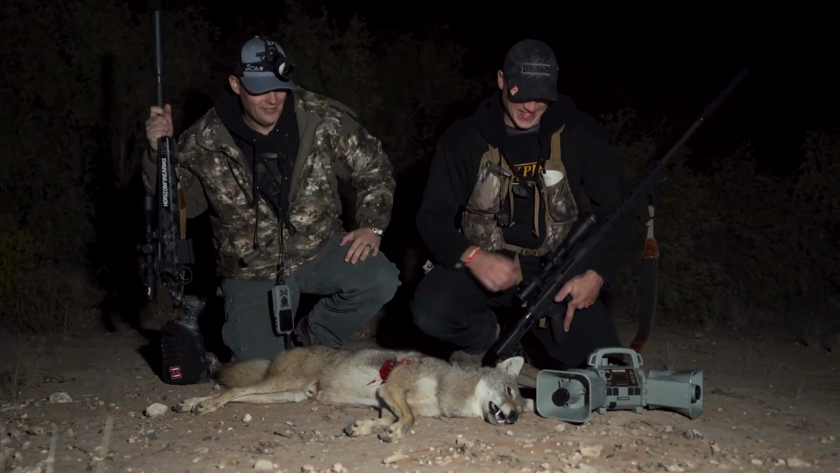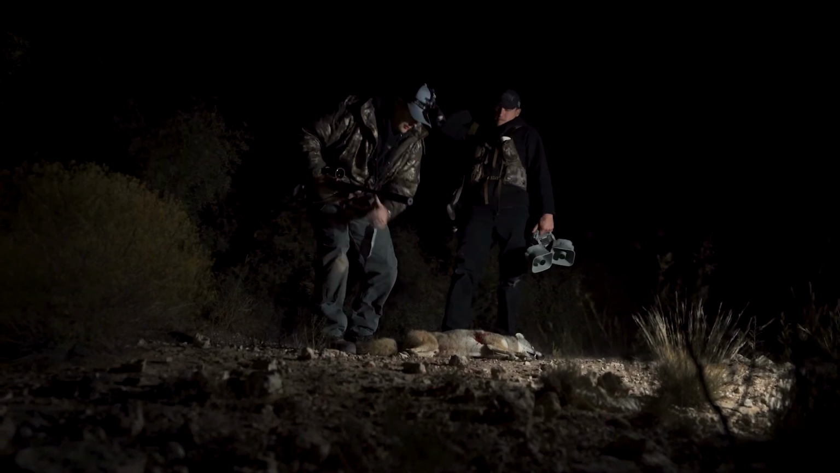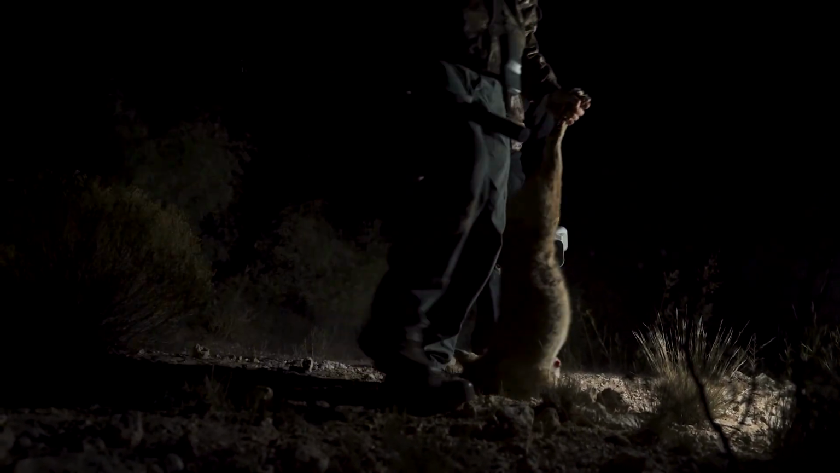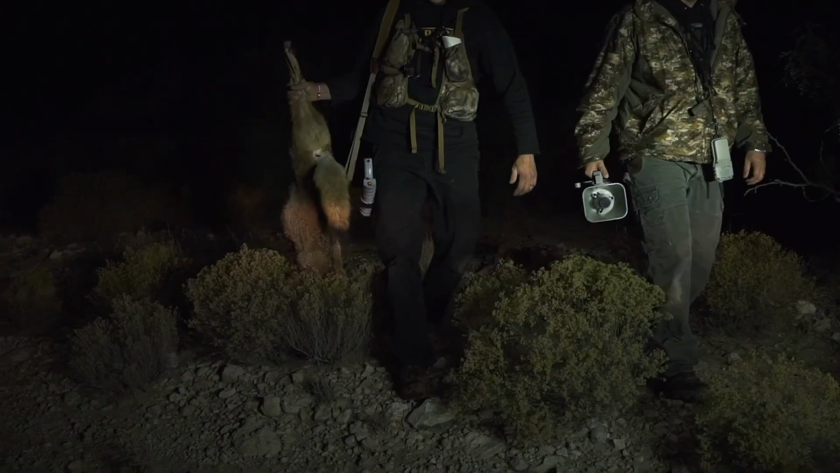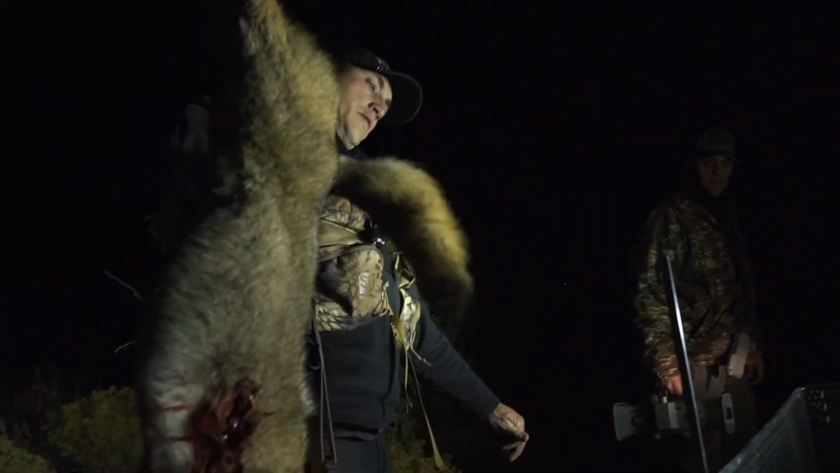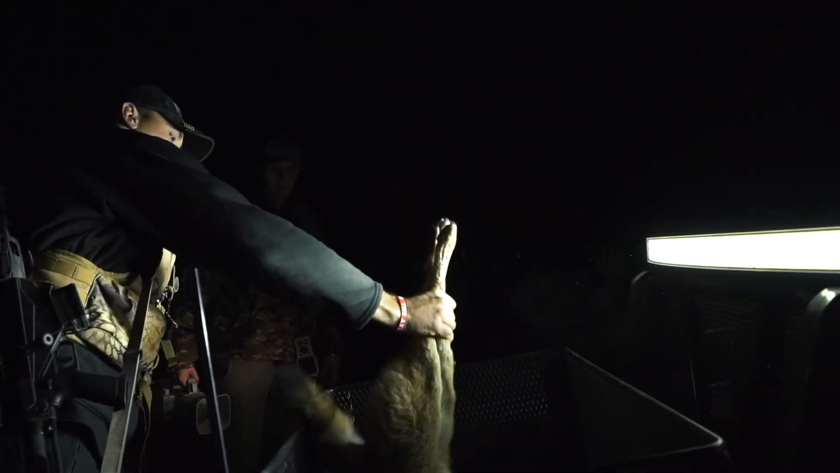Good shooting, man. This trip has been a blast, to be able to share a stand with Jeff Thomason. I knew coming down here, and I always have known, that Jeff Thomason is a fantastic coyote hunter. He's a great predator hunter, good guy to hunt with, and just the camaraderie that you can share with people. And it's good to be down here. I love West Texas. It's kind of like my second home, and I really enjoy it down here. You just never know what's going to come to the call. And it was just a blast to be down here.